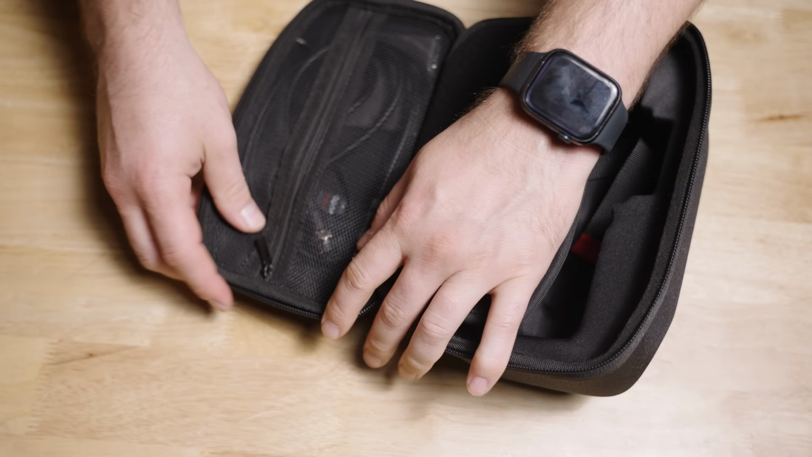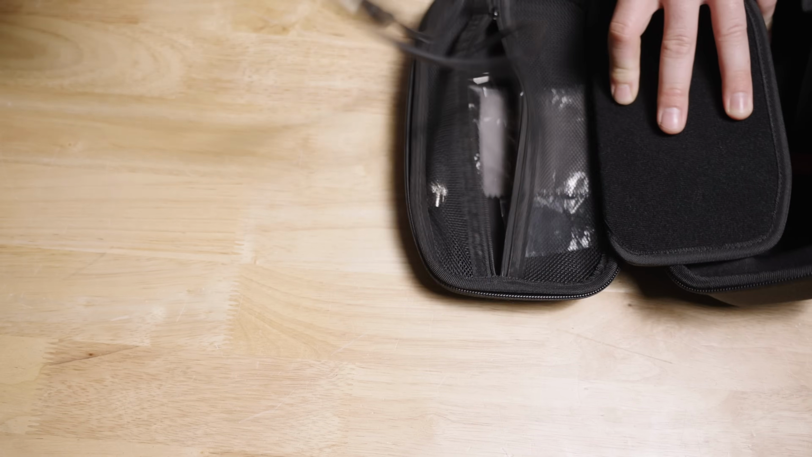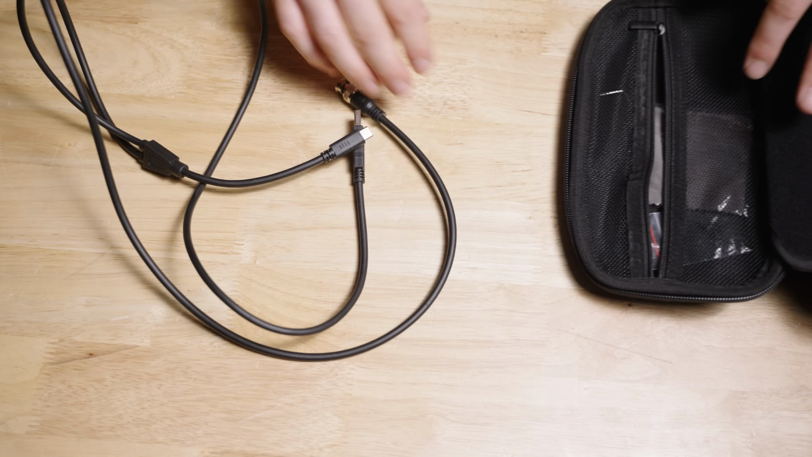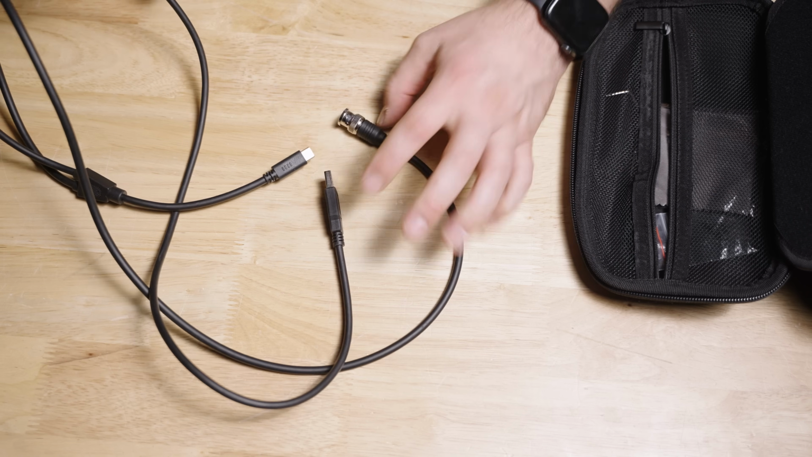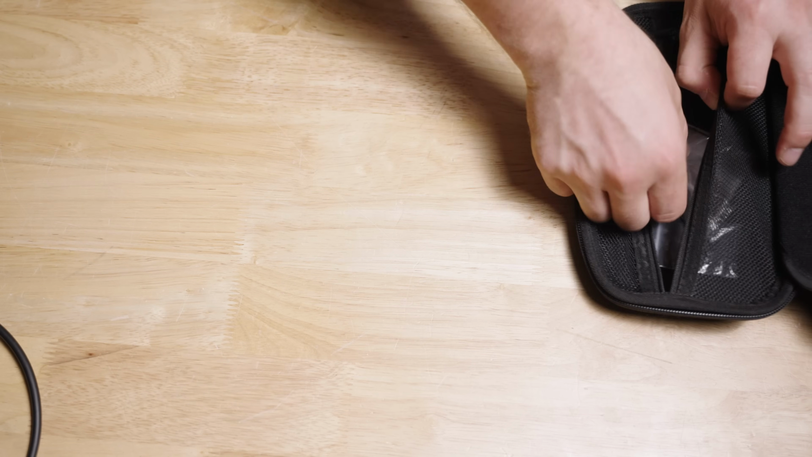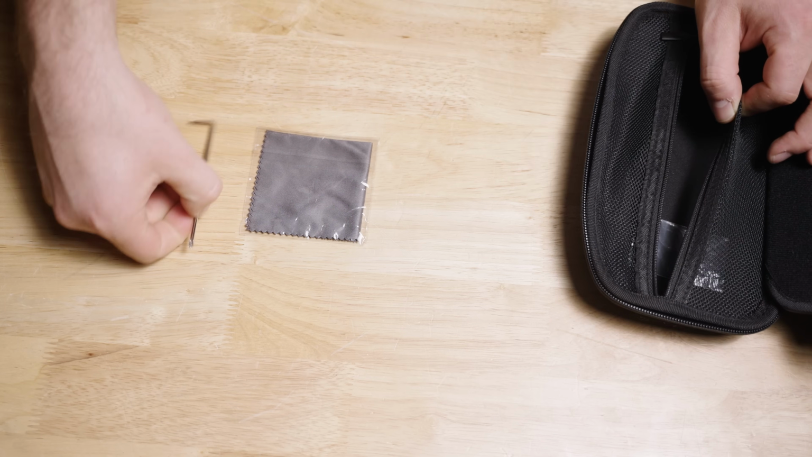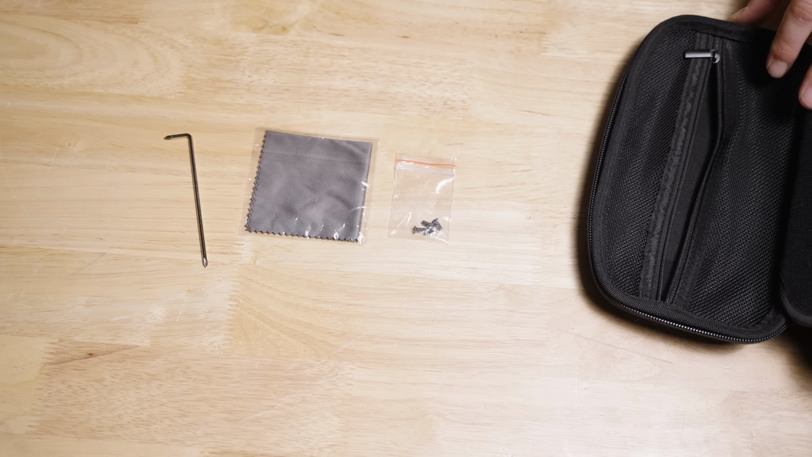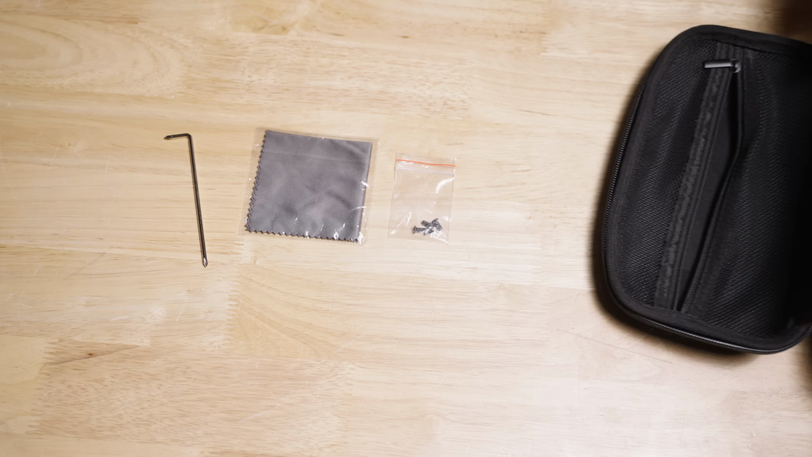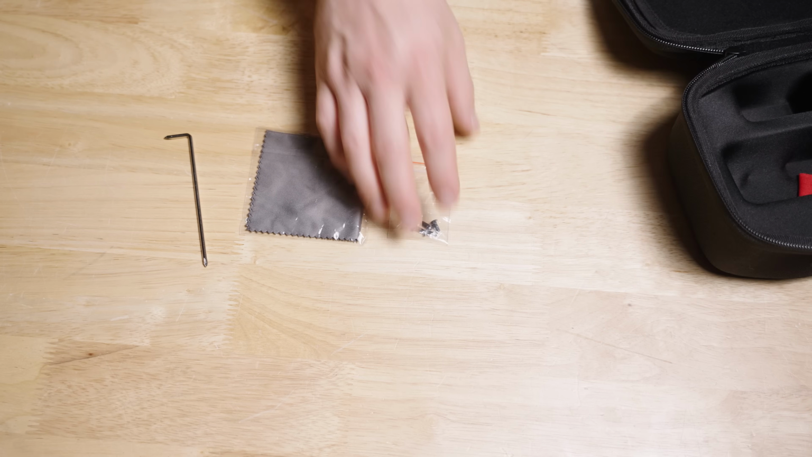So also in the case, you do have a nice little storage area. You have this interesting little USB Type C to USB Type B, I believe it is, B and C connection here. More on that to come. You do get a microfiber cleaning cloth, a screwdriver for the hardware, and you actually do get 4 extra screws, so 8 total were in the package. So you do have some spare hardware there, which is always nice, but if you're like me and you Loctite it, then it may not be of use to you in particular.